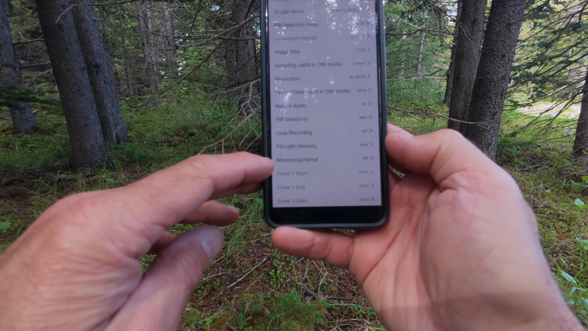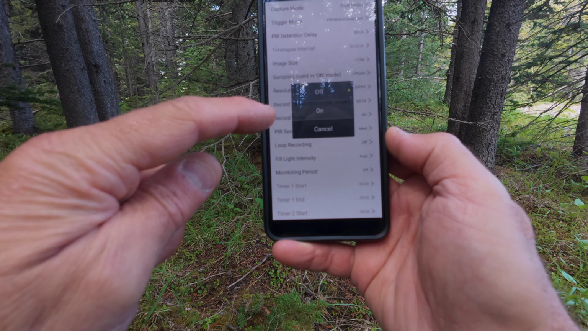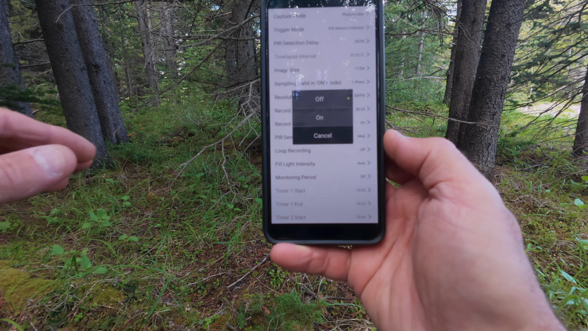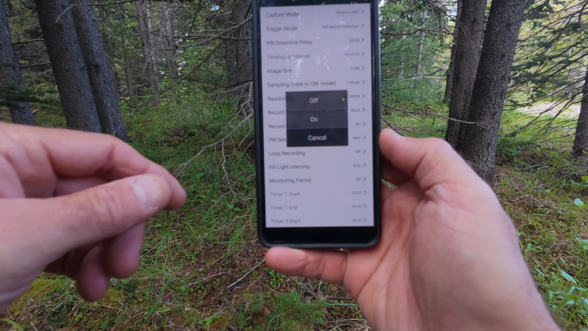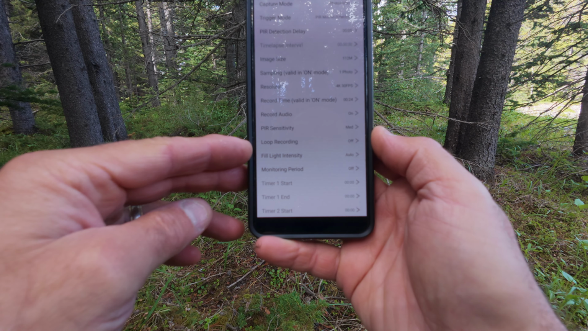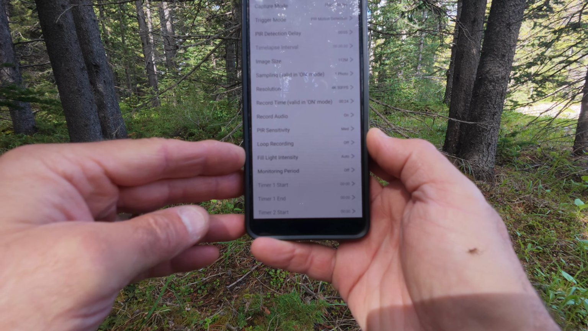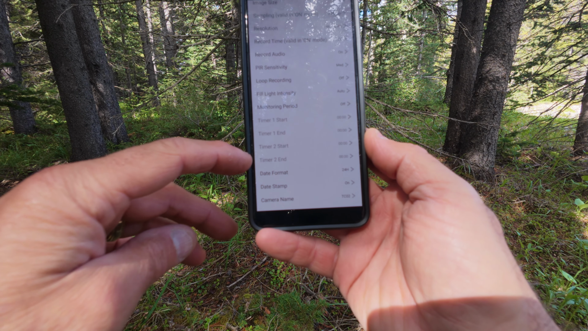Now here you can also set the monitoring period. So basically you can turn that on, and then you can set from what time to what time the camera is going to record. I turn that feature off because I rely on motion sensors, and I want to have a recording pretty much throughout the whole day and night. There is your start and end time, and you can do different timers.